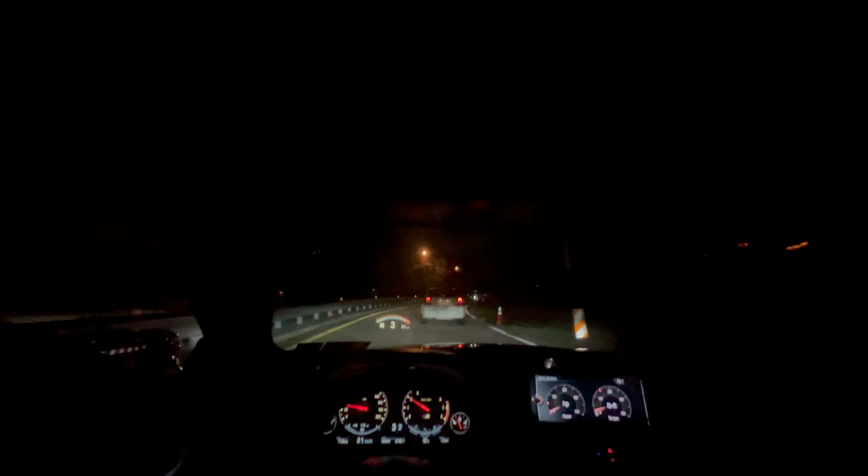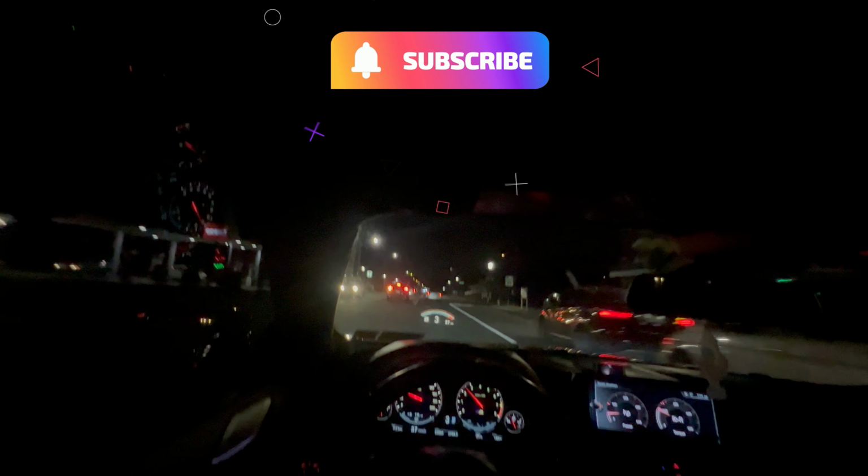Try to get an under the tunnel noise. I'm gonna open all four windows, see if the wind is too much or if it just sounds good. Hopefully it sounds good. But this is going to be pretty much the end of this one.